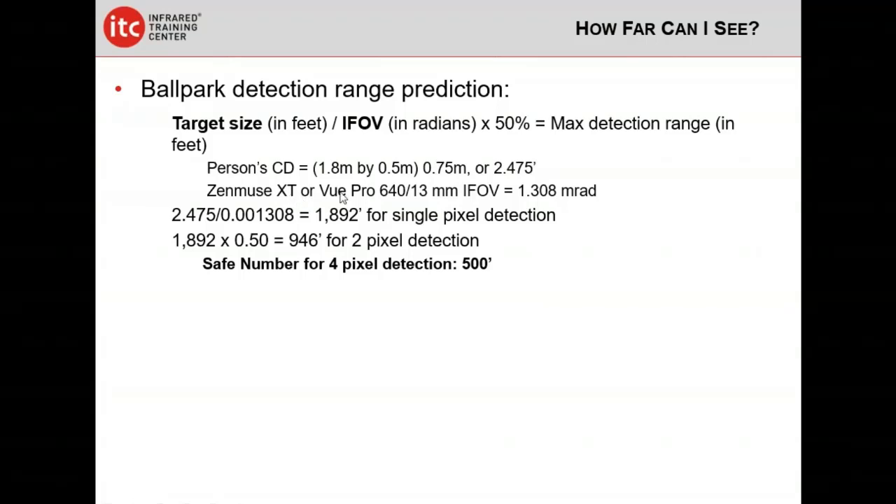Now, the IFOV for an XT, an XT2, a View Pro, a Duo Pro 2, with a 640 resolution and a 13 millimeter lens, is information you can look up on the website or in the camera's documentation that you get with it. If we run the numbers for a single pixel, we could see a single pixel theoretically at 1,892 feet. But remember, the Johnson criteria is talking about 2 pixels for detection. So we multiply this by half, and we get 946 feet for the 2 pixel detection.